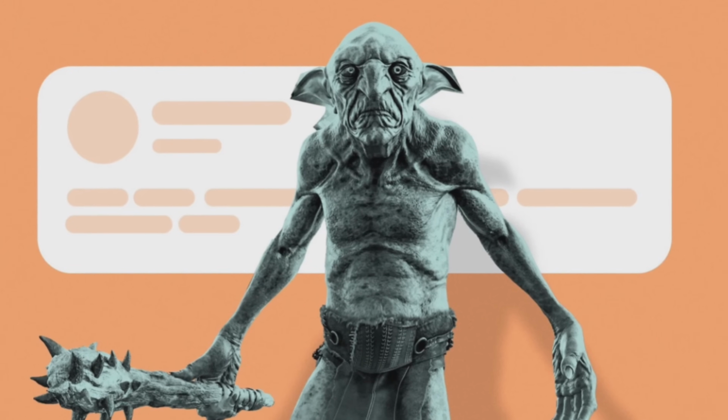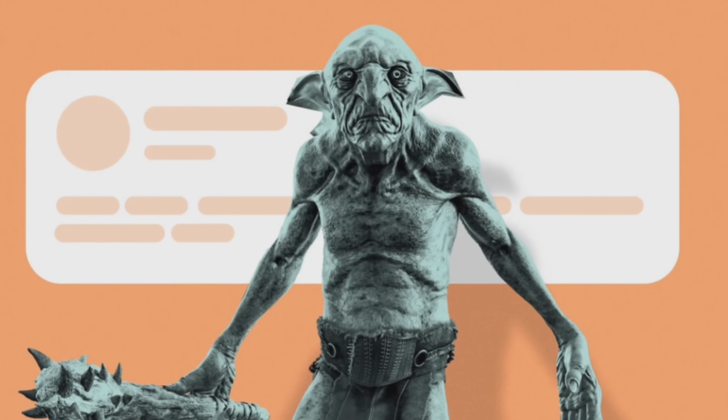People on the internet have lots of theories as to what this being could be. Some think it could be some sort of goblin or humanoid who was disturbed by their loud bikes.